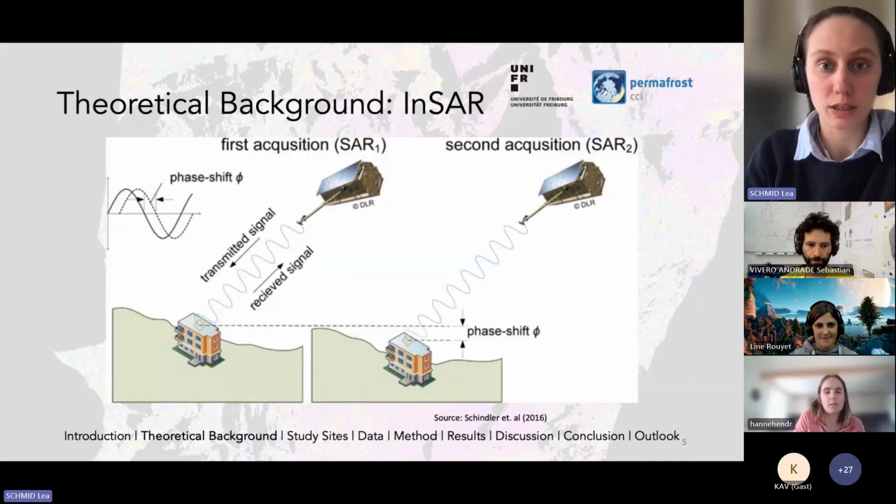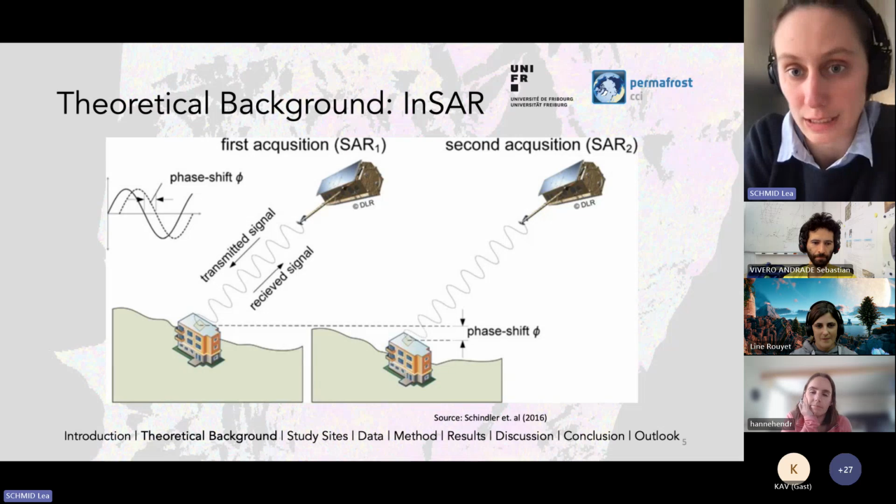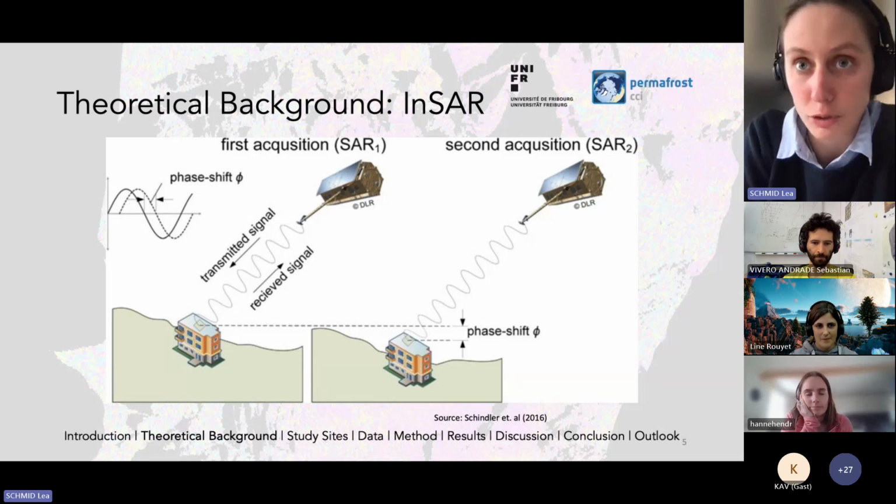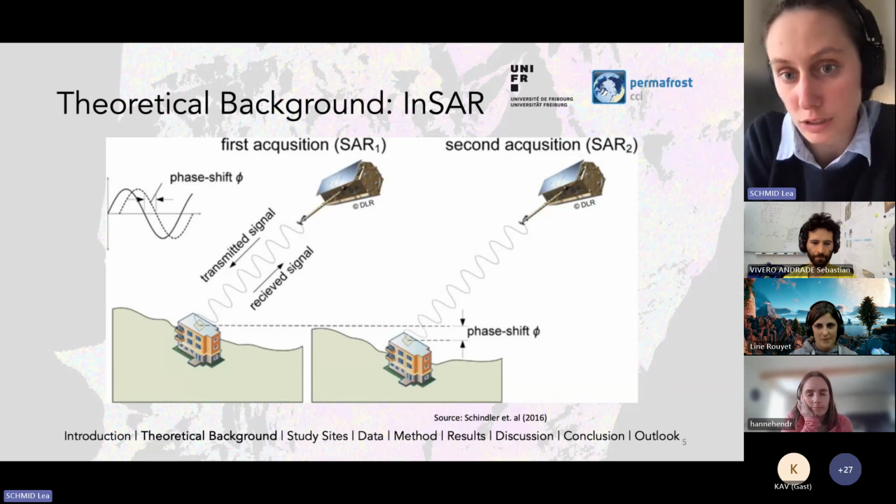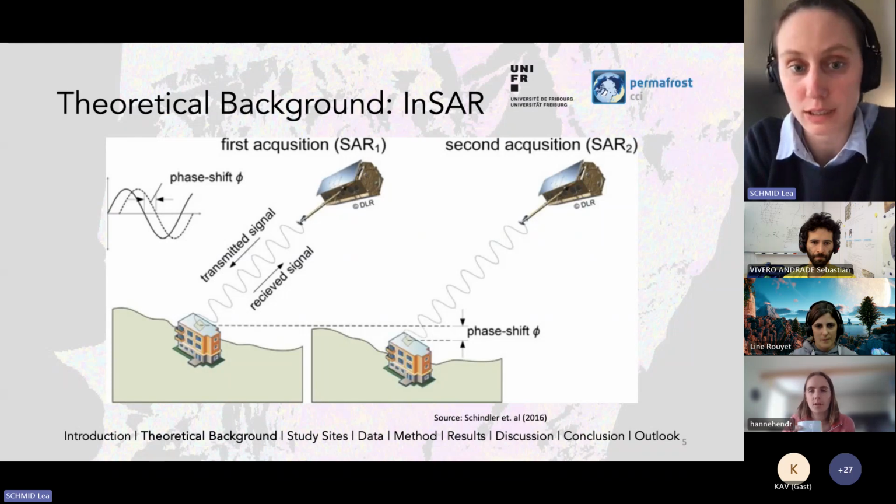So before we get to the method, just quickly, what is InSAR? I'm not sure if all of you here are familiar with the concept. InSAR is synthetic aperture radar interferometry, and it makes use of a SAR, which is a radar mounted on a satellite, and this orbits the Earth regularly.